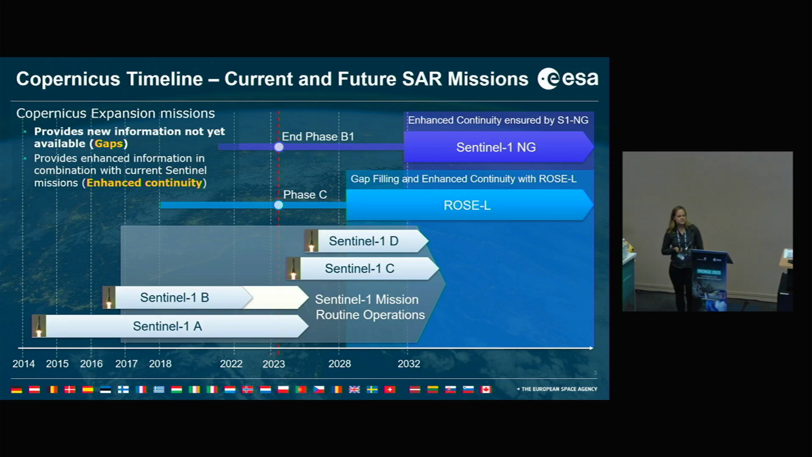We have seen this Copernicus timeline yesterday already of the current and future SAR missions. So we talked about Sentinel-1A and B and the upcoming launch of Sentinel-1C, and also that D is already there to be launched in the future. And in this presentation, I focus on ROSE-L and Sentinel-1 Next Generation, which both will enhance the continuity of the current system, so our current Sentinel-1 system, but also address gaps, particularly by the new radar wavelength we are adding here.